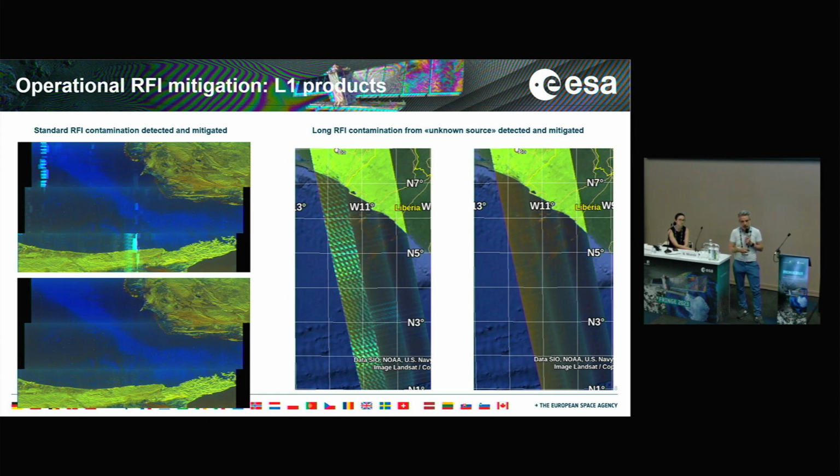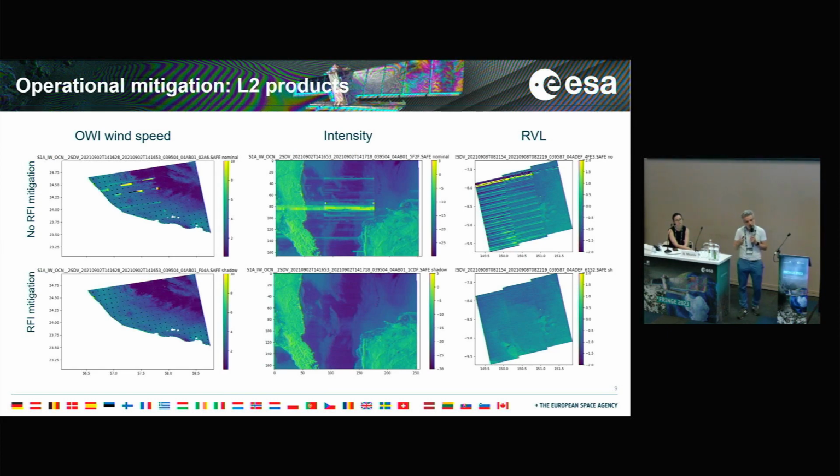This is for the level 1 products, but this also gave an improvement to level 2 products, which are the products derived from level 1 that, for instance, provide wind speed or RVL, so the velocity of the ocean currents. And you can see here that indeed after the mitigation, most of the artifacts that were observed in the level 2 products have also been removed, resulting in a higher quality product.